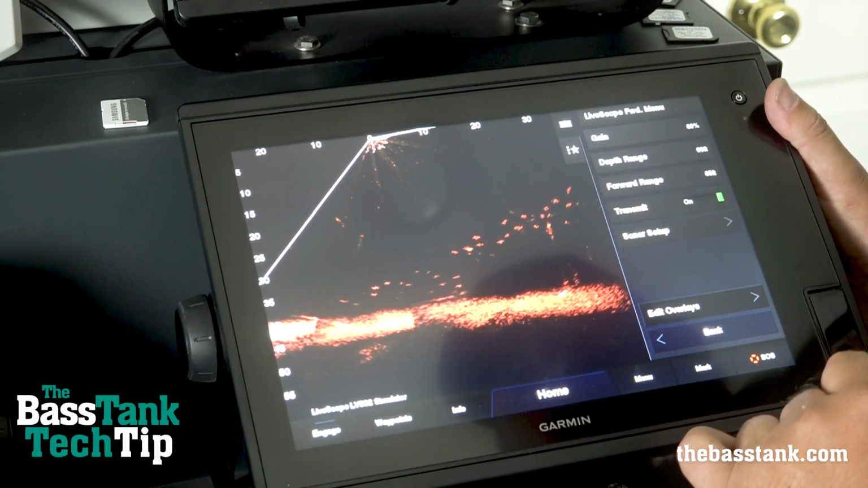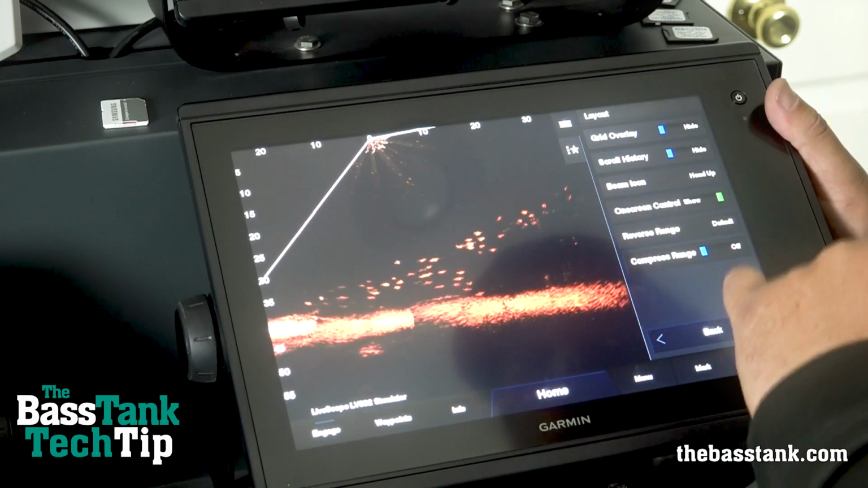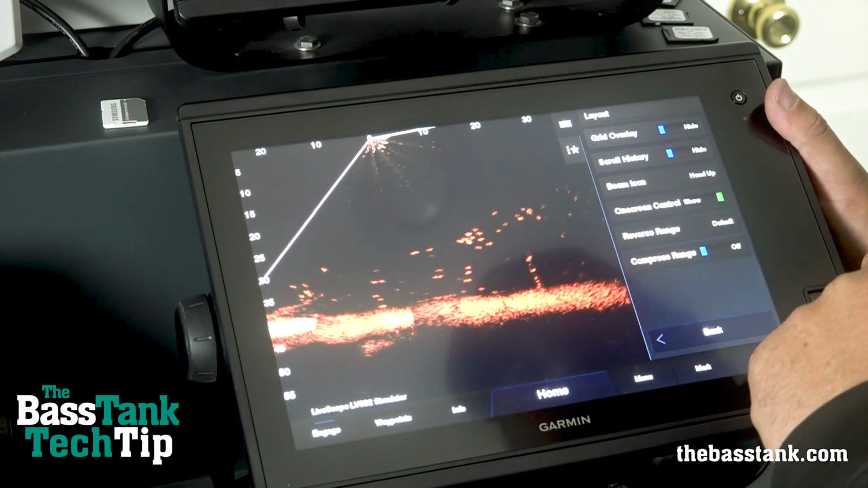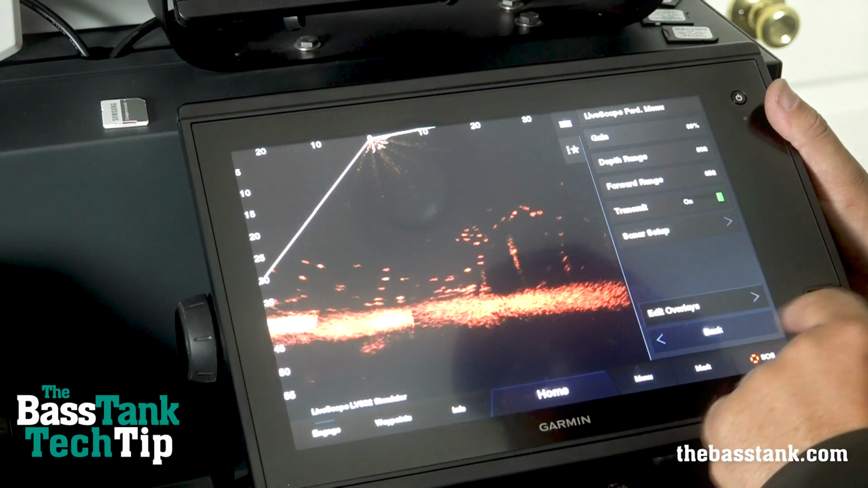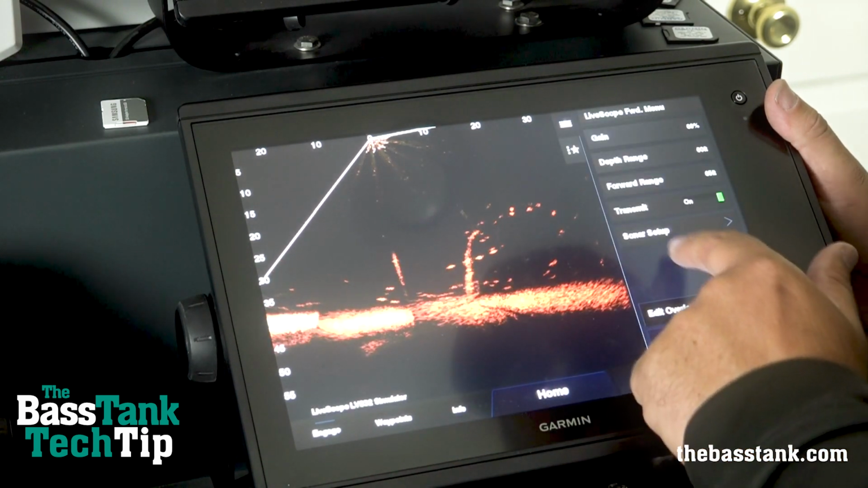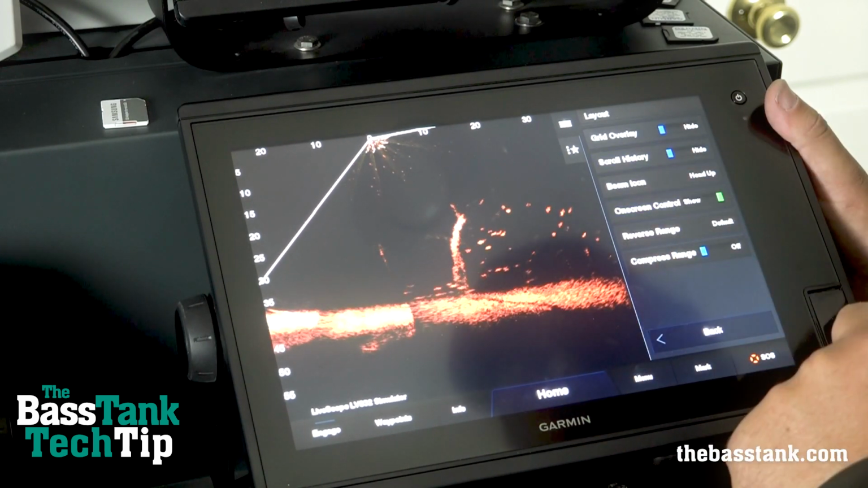So I'm going to hit Menu, and I'm going to go to Sonar Setup. I'm going to go to Layout. There's an on-screen control toggle and it says Show. I select that and now it is hidden. So Menu, Sonar Setup, Layout, on-screen control.